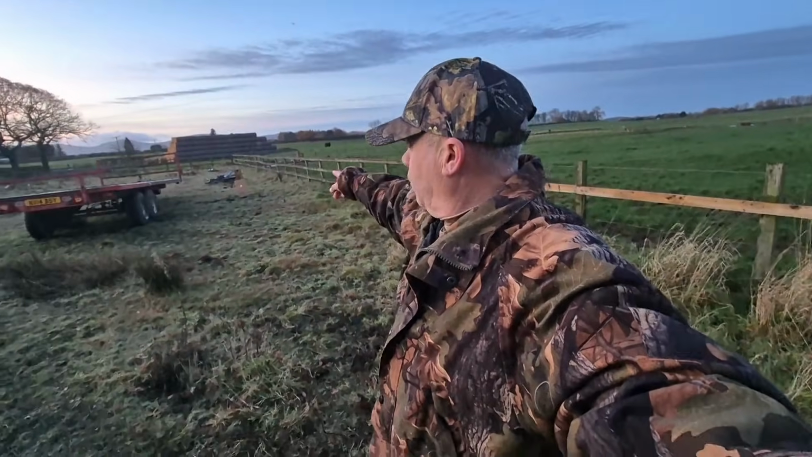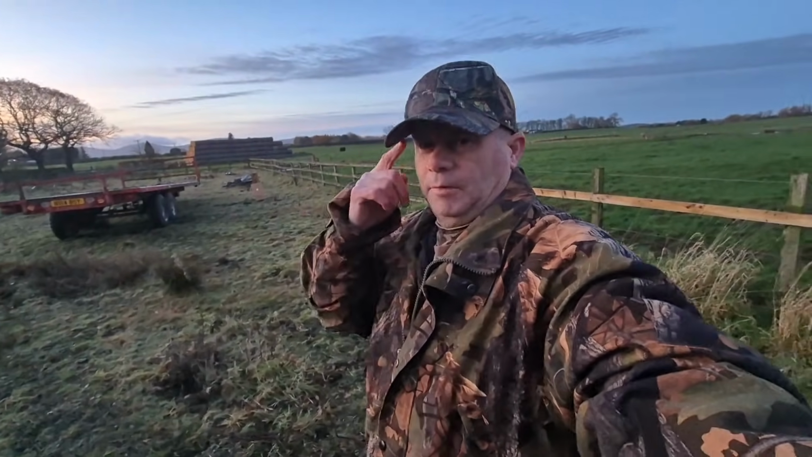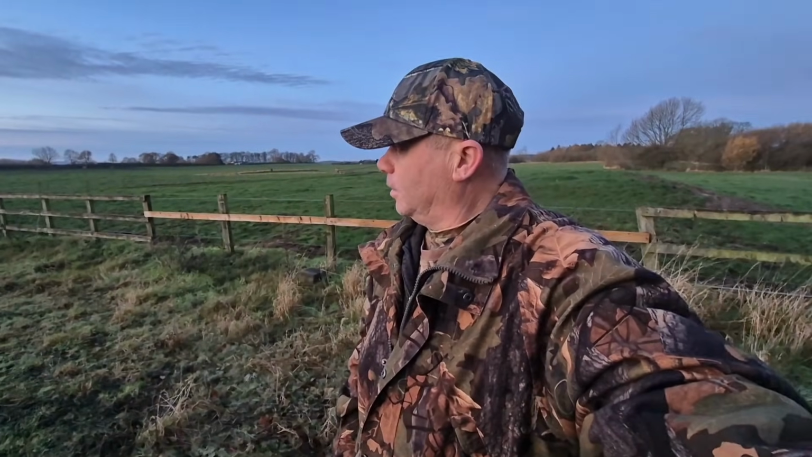So I'm going to zero it at 20 yards. I have already put the ballistics in, well, as best as I can at the minute. So I'm going to test it out. I think I've set a target out at roughly about 20 yards, but obviously I'll check it with the rangefinder and alter it if I have to. But yeah, we're going to see what's happening.